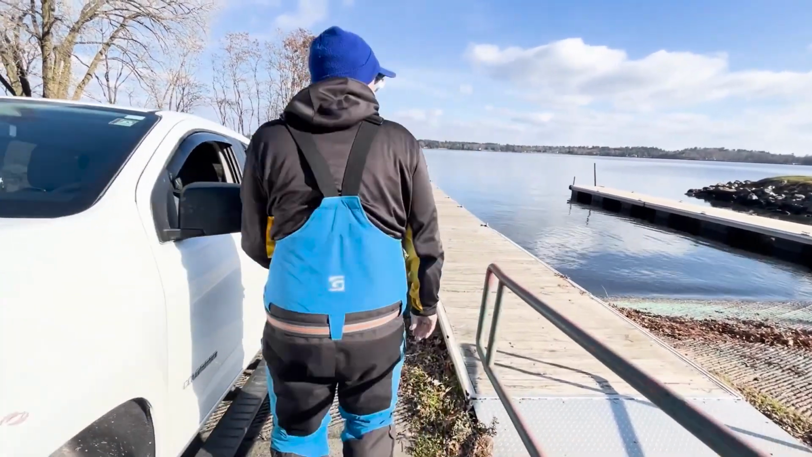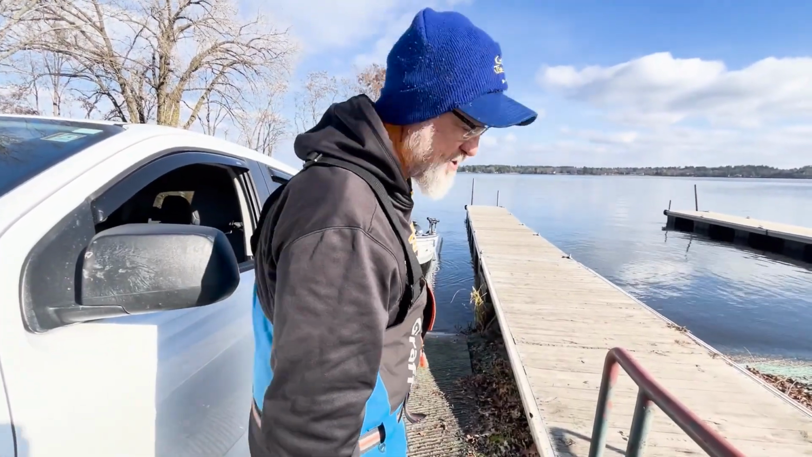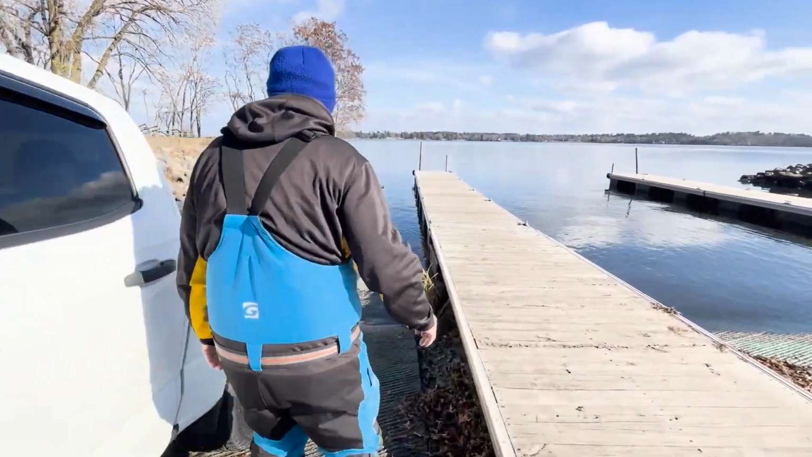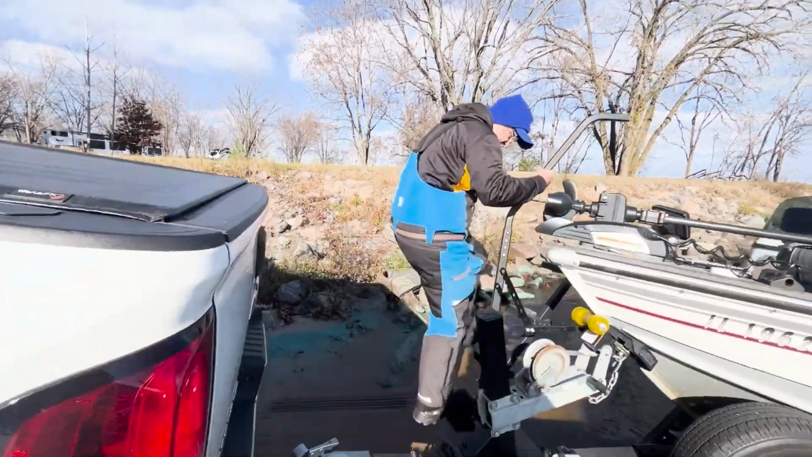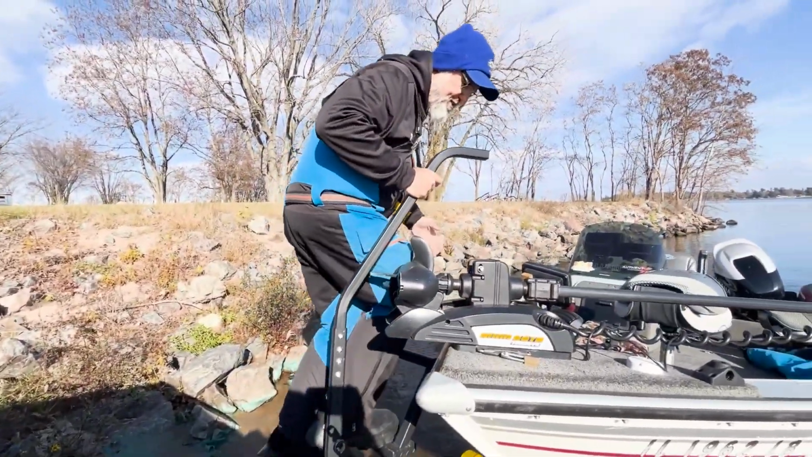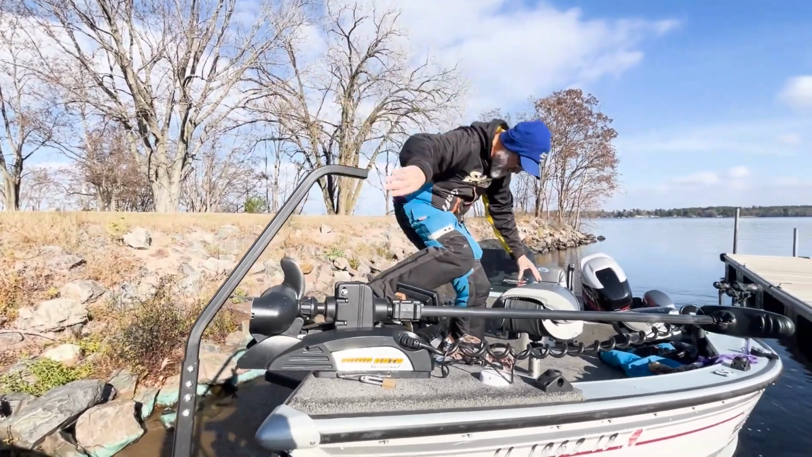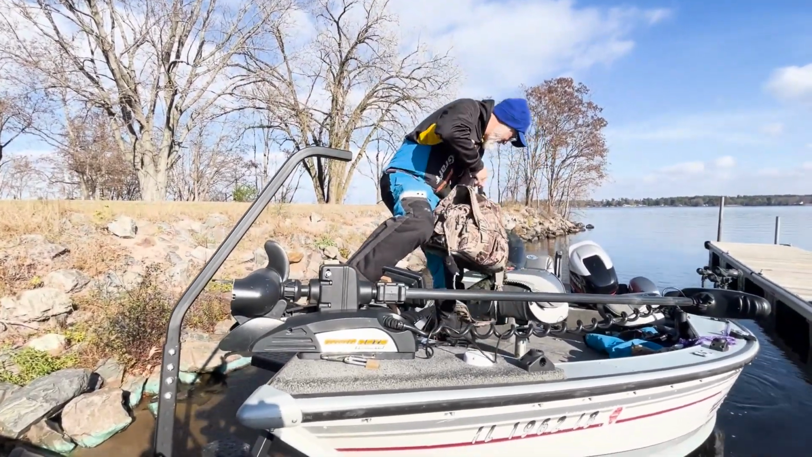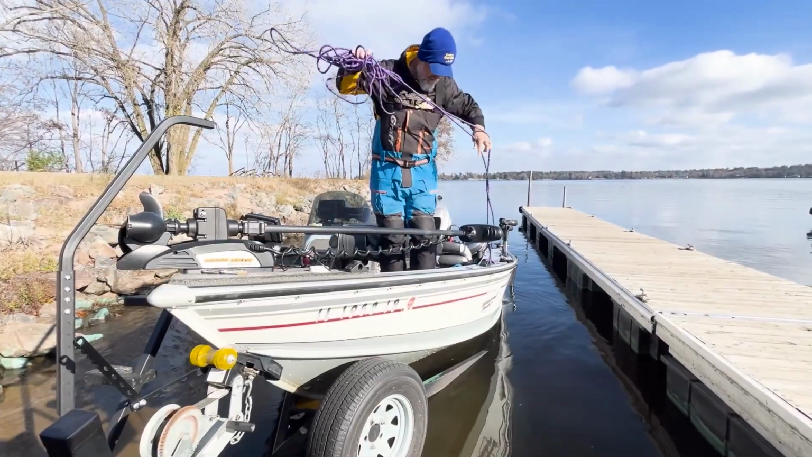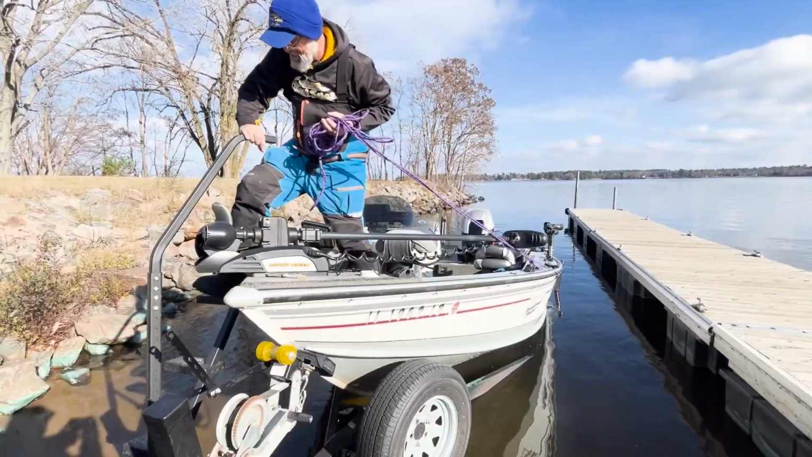Hey, let me show you a couple things real quick that I put on my trailer to make it easier for launching. I got some steps up here, which I have to get welded on, but you can get these steps online. There's all kinds of different companies. Makes it a whole lot easier and safer to get in the boat, especially for old guys like me. I got a roller trailer, so it's easier to launch on a lot of shallower lakes.